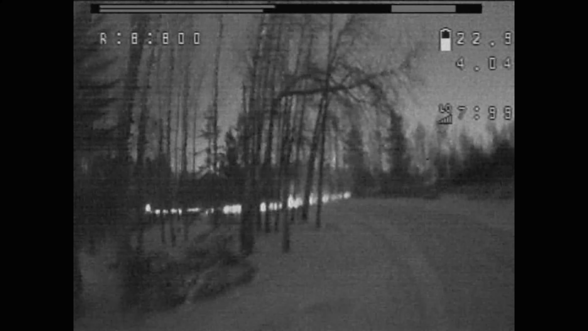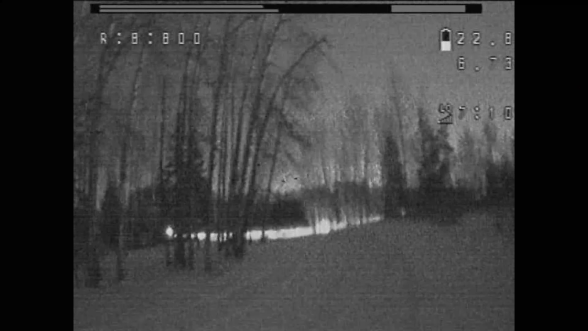What's that sound? Oh, there it goes. There's my running lights off. See, look at that. Imagine pulling up on a vehicle in the dark like this. This is so cool.